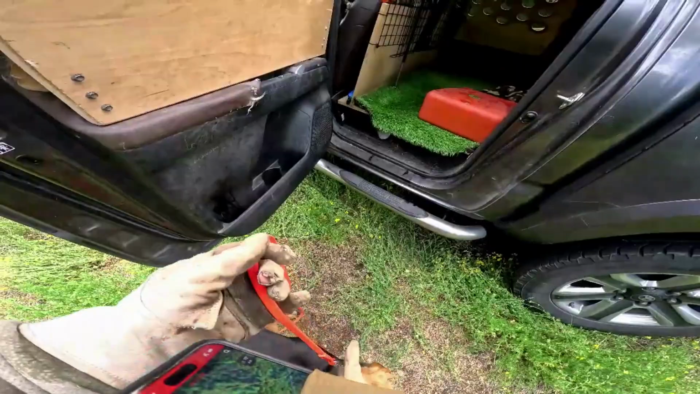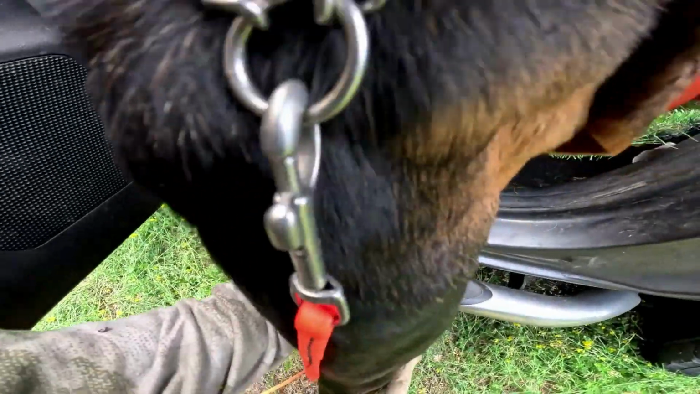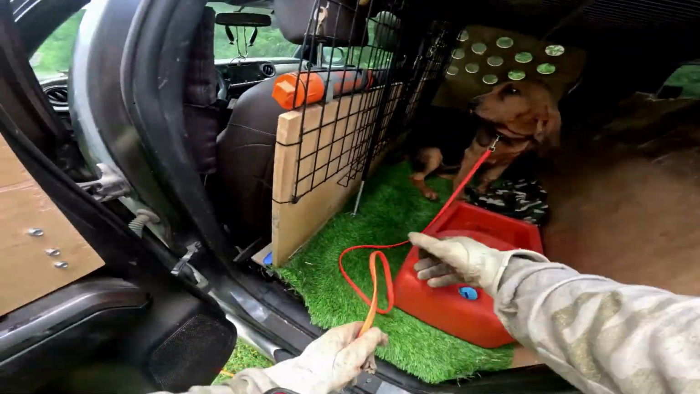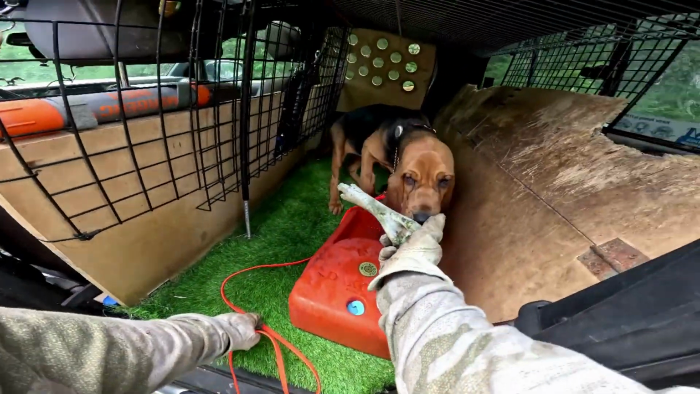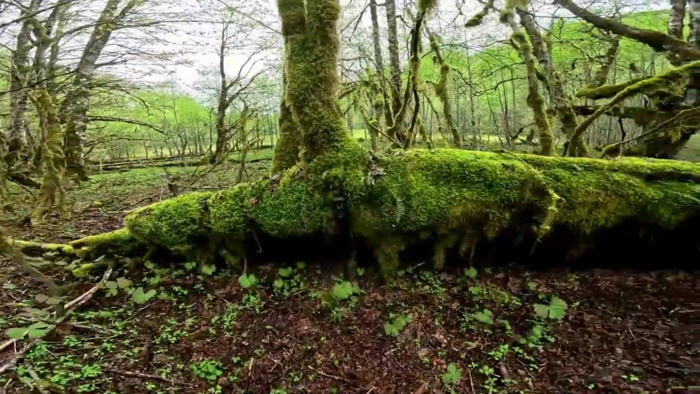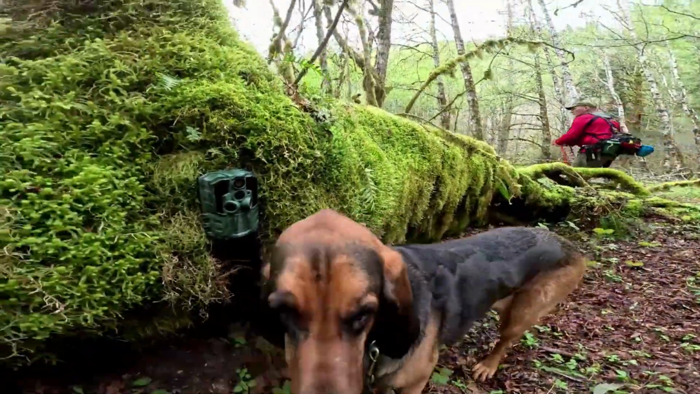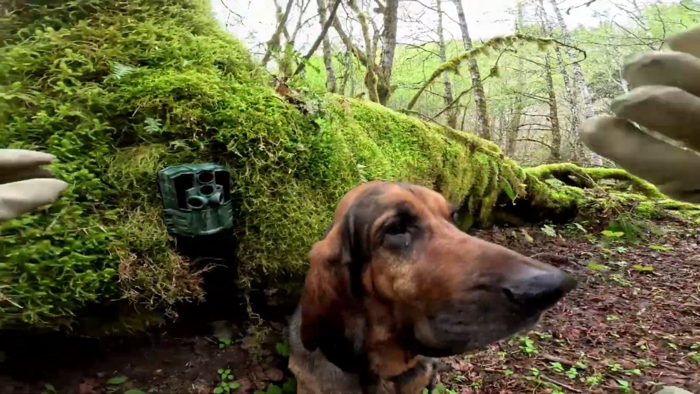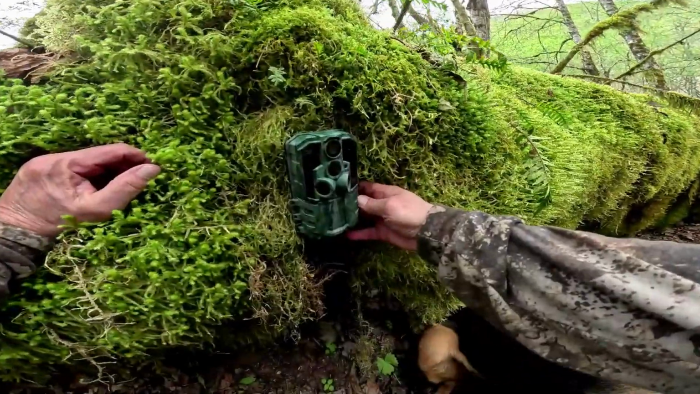Okay, here we go. Up, up, up. Someday you'll just hop in. There's some water. There you go. You want some water? You're doing good. Here's your bone. You want to show Mom your bone that you got today? Yes, that's so good. Oh, this is an exciting one right here. All right, buddy. Search.